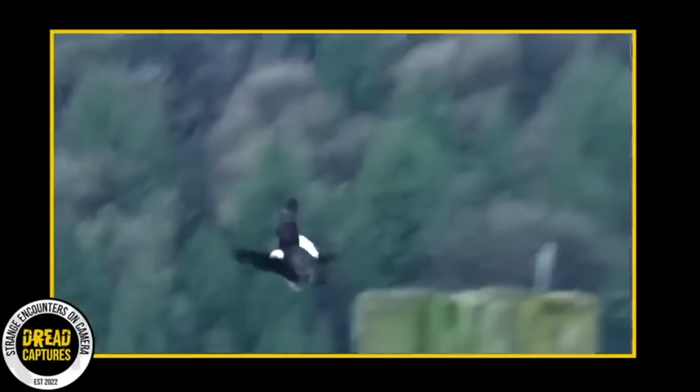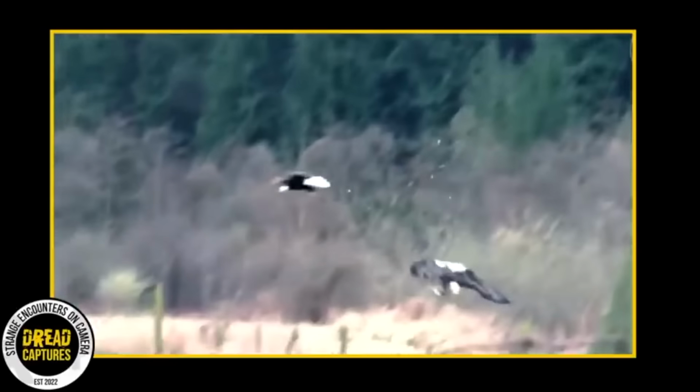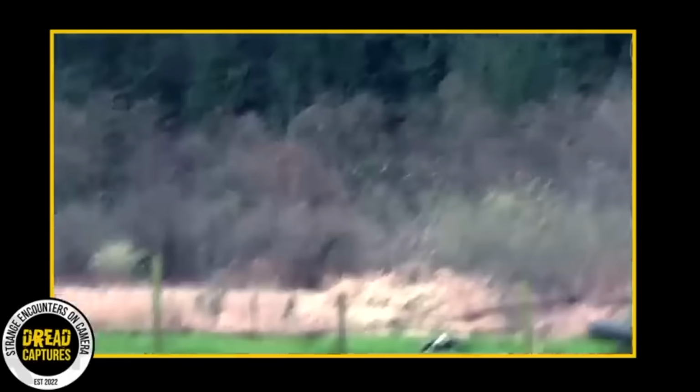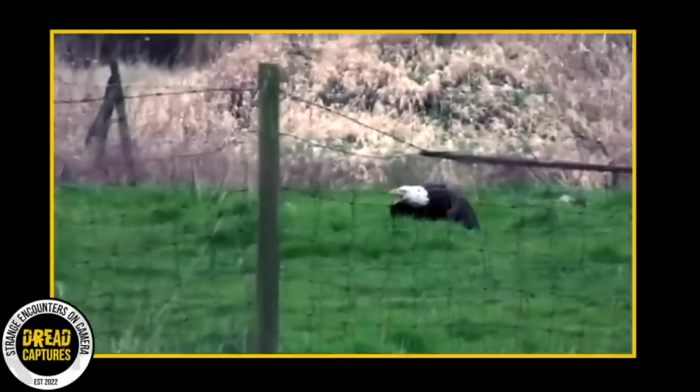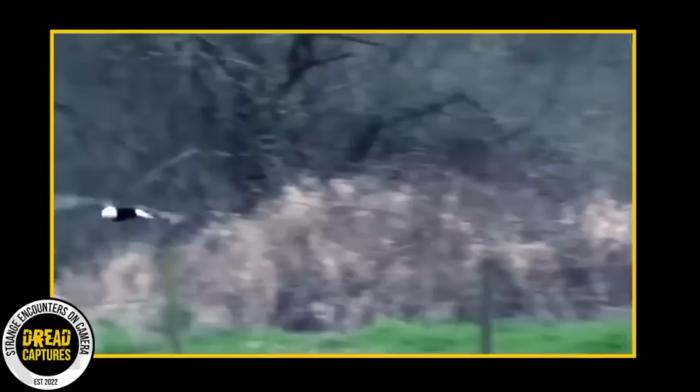The battle is intense. You can see as one eagle circles around and takes one more dive bomb at the dejected eagle. He pushes him away and the victor soars off into the distance as the defeated eagle slinks away.